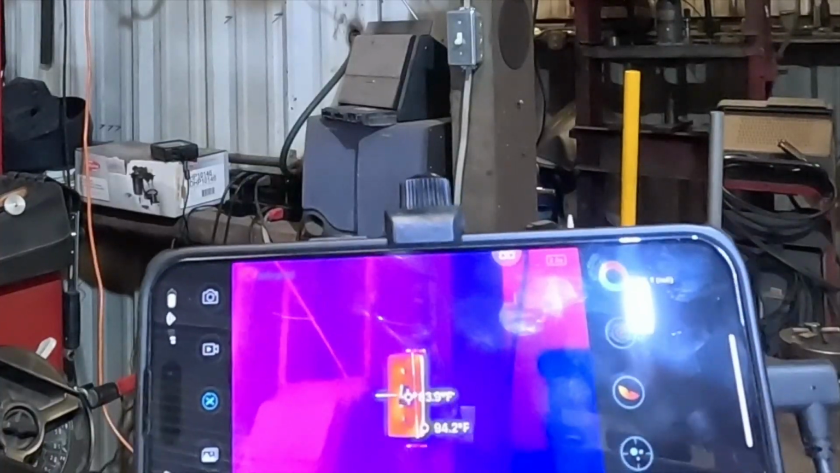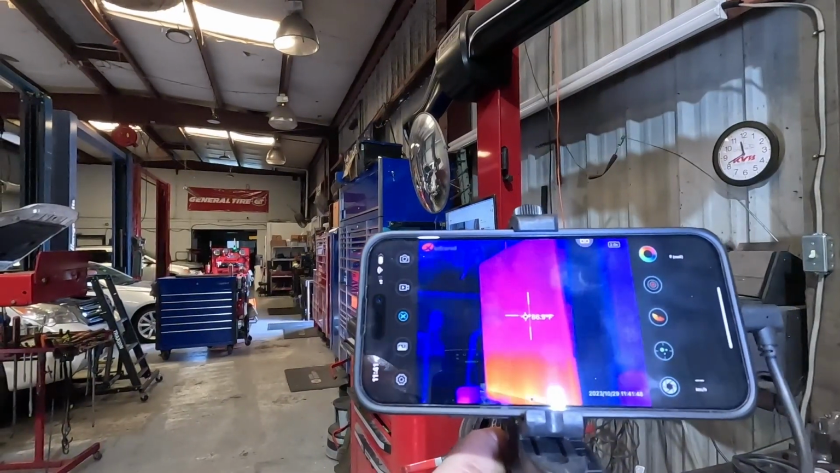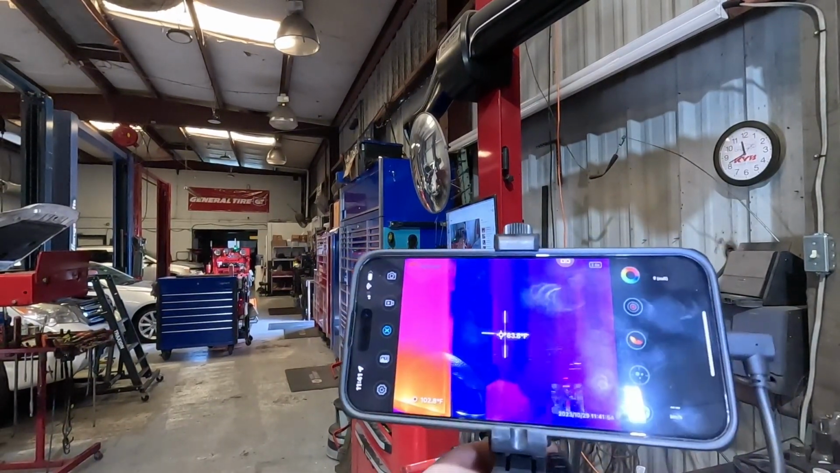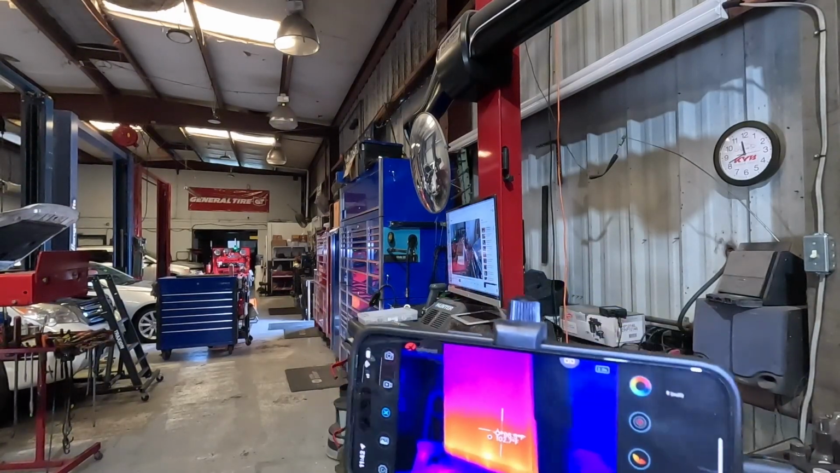Yeah, it's about 6 degrees warmer than the rest. Let's see about the monitor. The monitor is quite a bit warmer. 83 on the wall, 102. So it's 20 degrees warmer than the surrounding area.